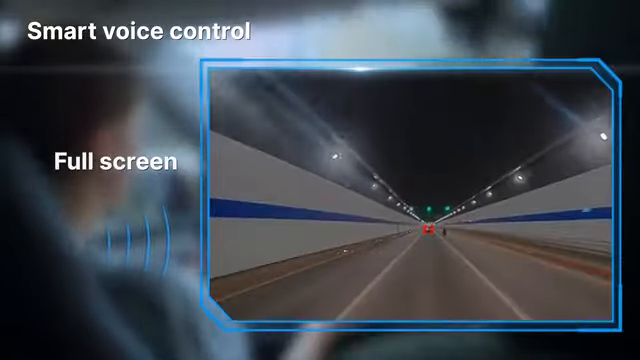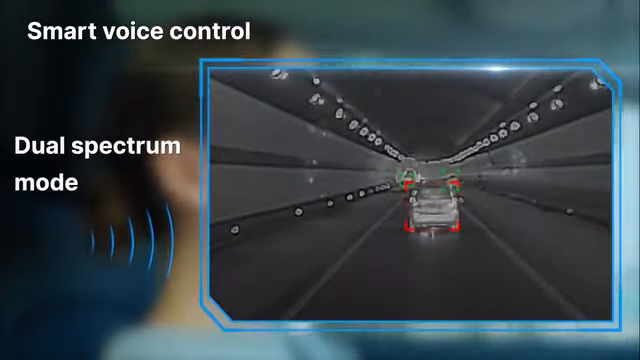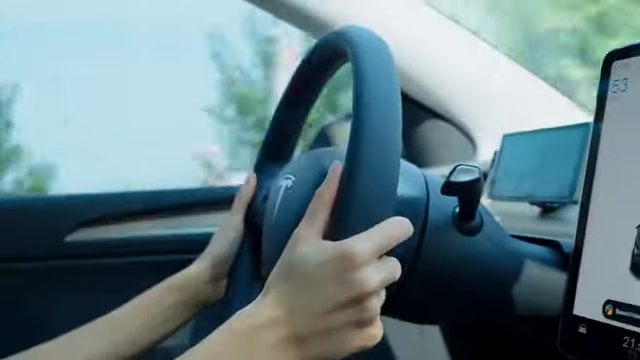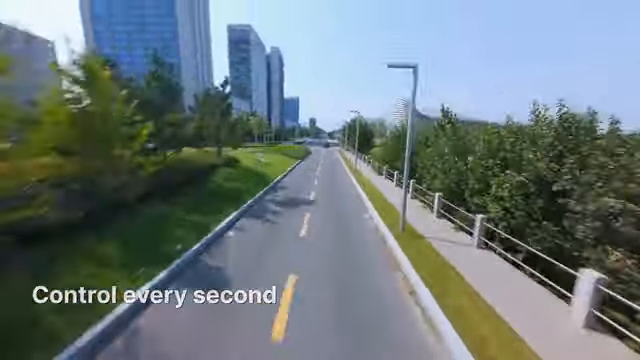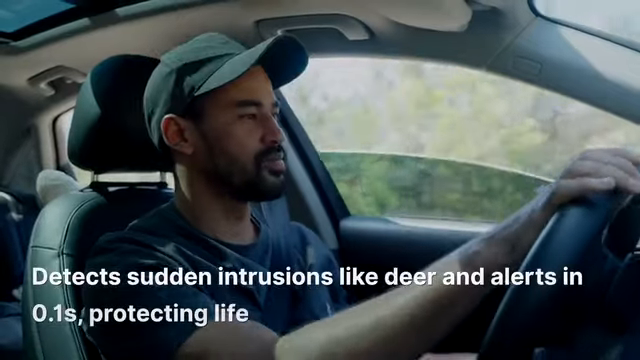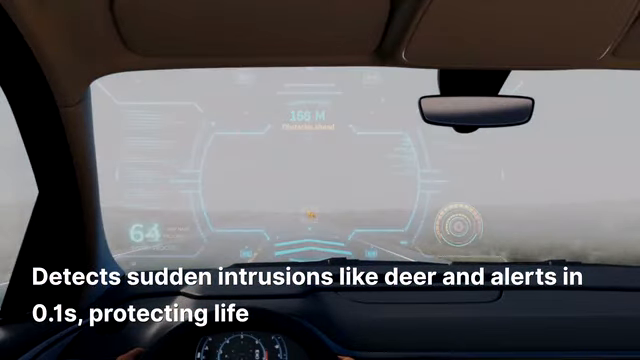Full screen. Thermal mode. Dual spectrum mode. Fusion mode. Control every second. Detect sudden intrusions like deer and alerts in 0.1 second, protecting life.